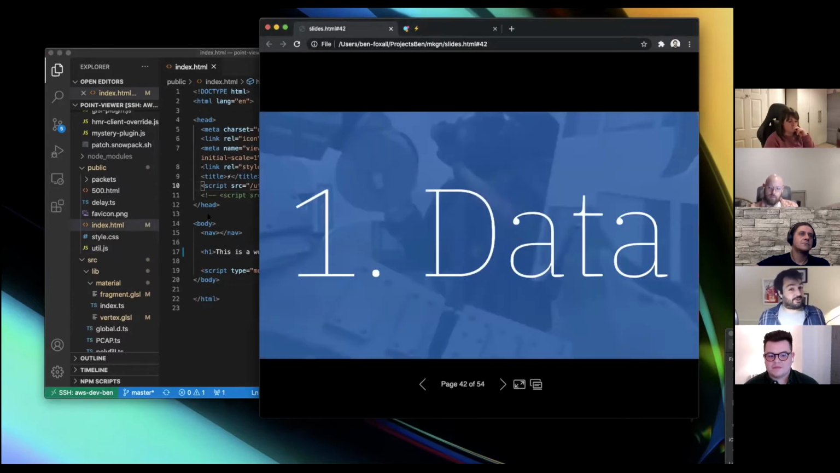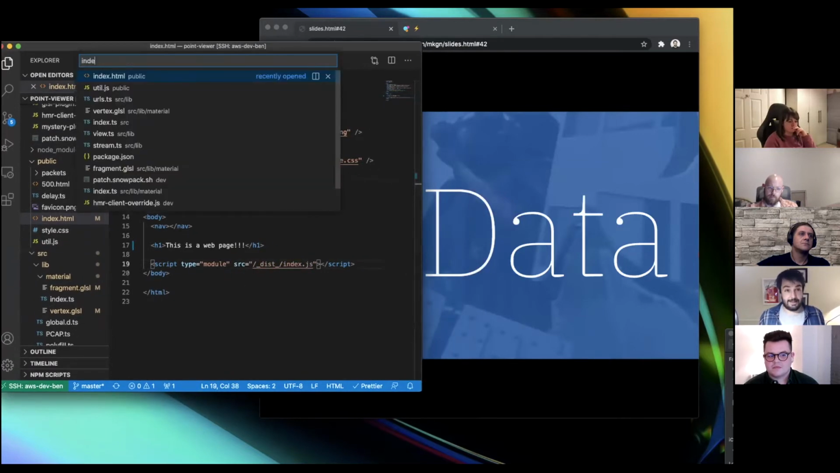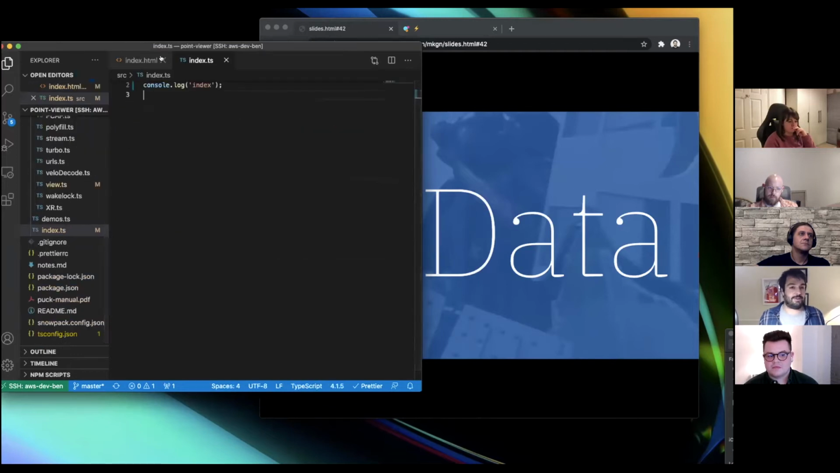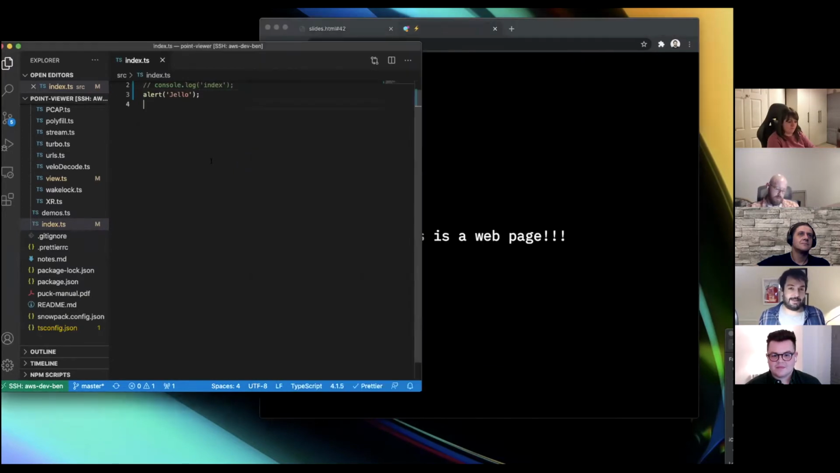So the first thing I was going to talk about is data, right? We've got the script here, and that is in index.ts. So this is TypeScript. And if I do alert hello, or jello by accident, then that should come up on your phones. So we've got this script here. The first thing that I'm going to do is skip ahead a little bit here, just because I don't think we have that much time.